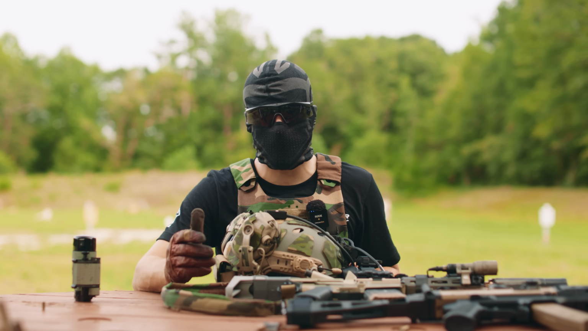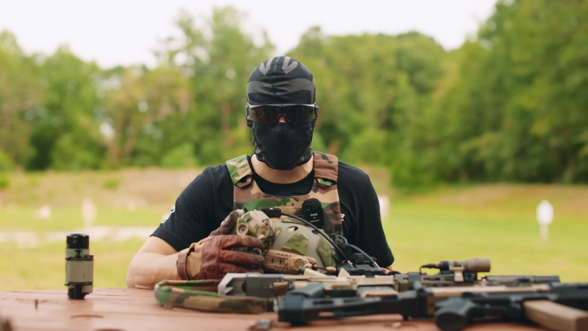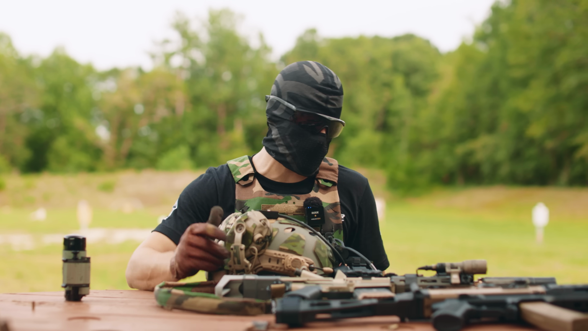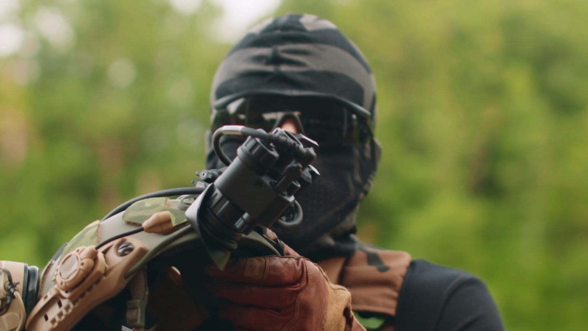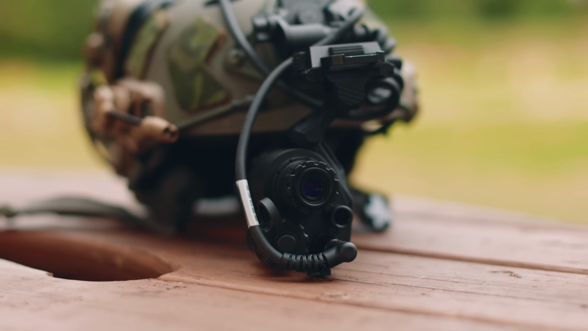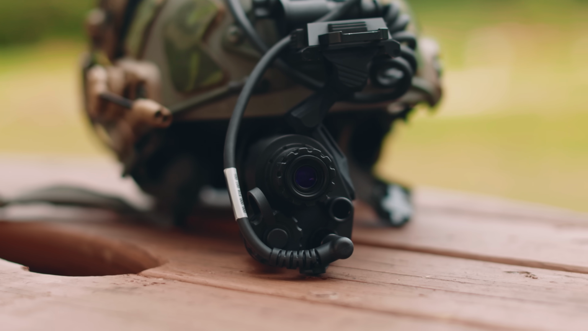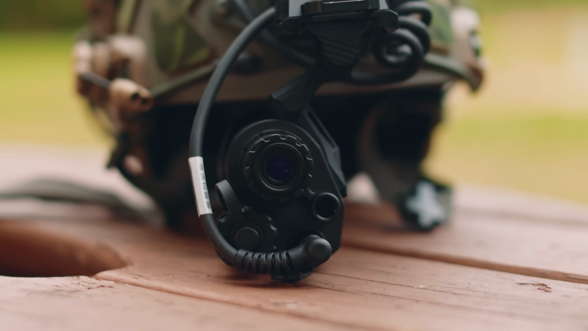Today we are at the range. It's about 7:30 p.m. We're about to do some night vision shooting, and not just with any regular night vision. We are shooting today with the ADNV G14SE digital night vision monocular. I know you've probably heard a lot about digital night vision and how it's subpar and not as good as the real thing. Well, I would largely agree with that statement.